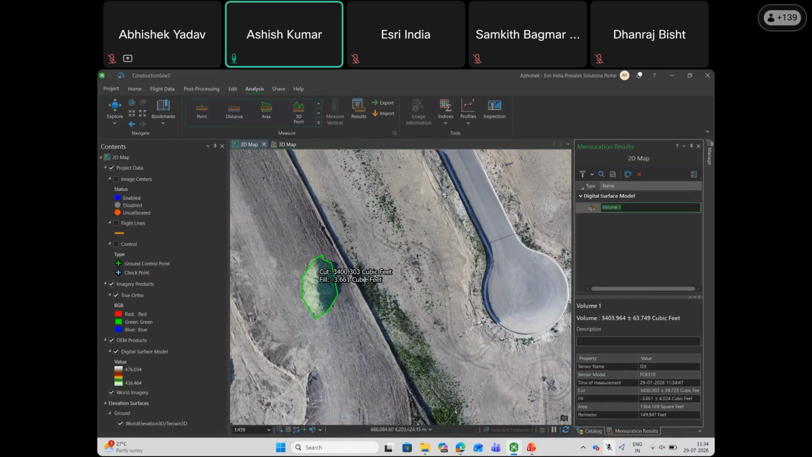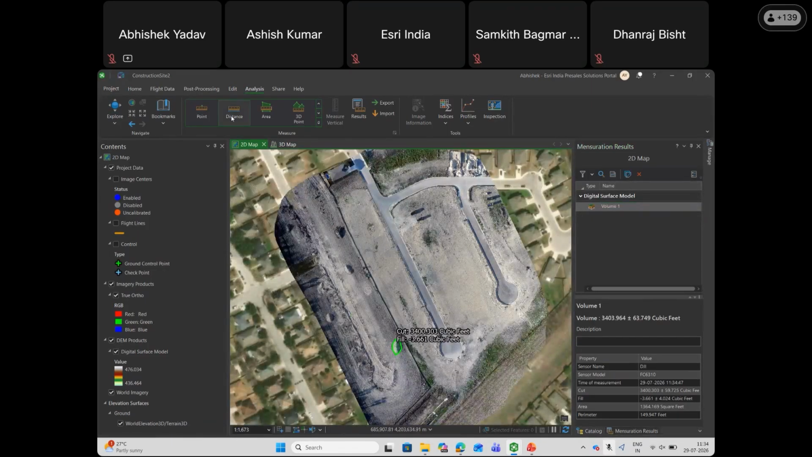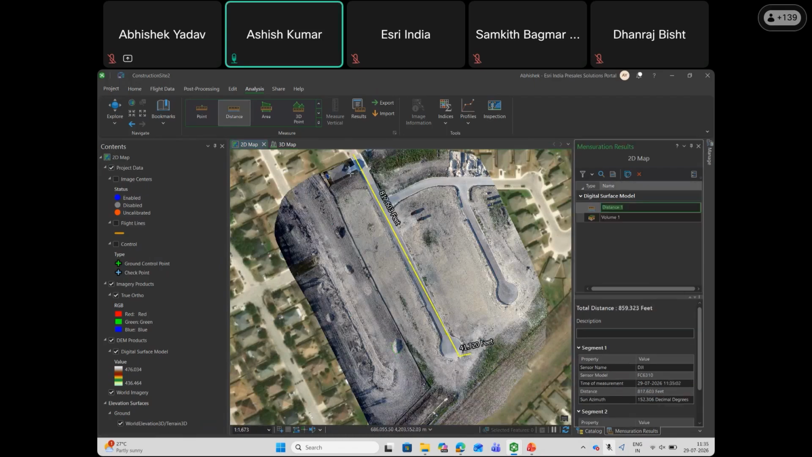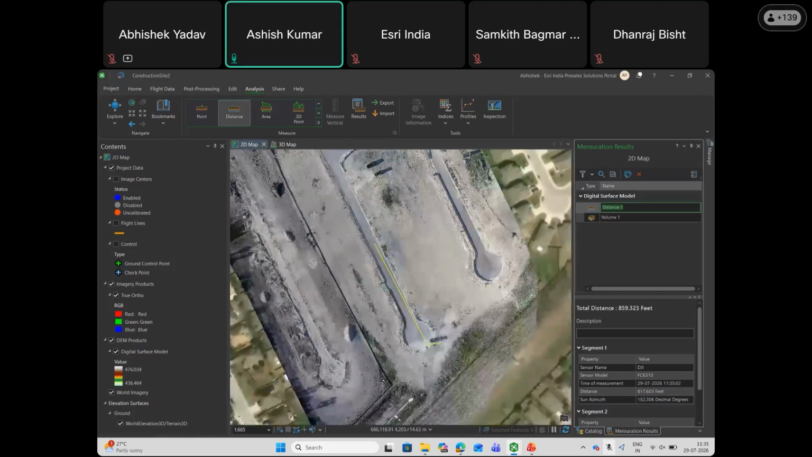Here you can see 3,400 cubic feet of raw material of sand is available. You can measure distances, how long this feature is, in feet and at different angles as well.